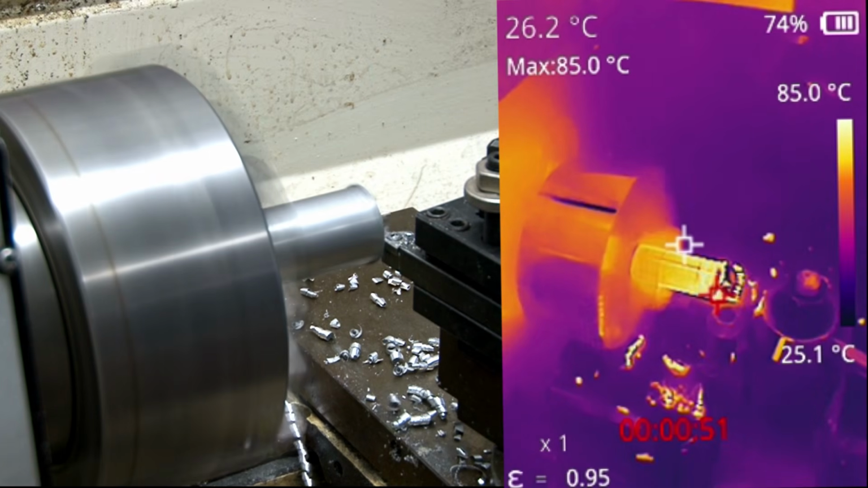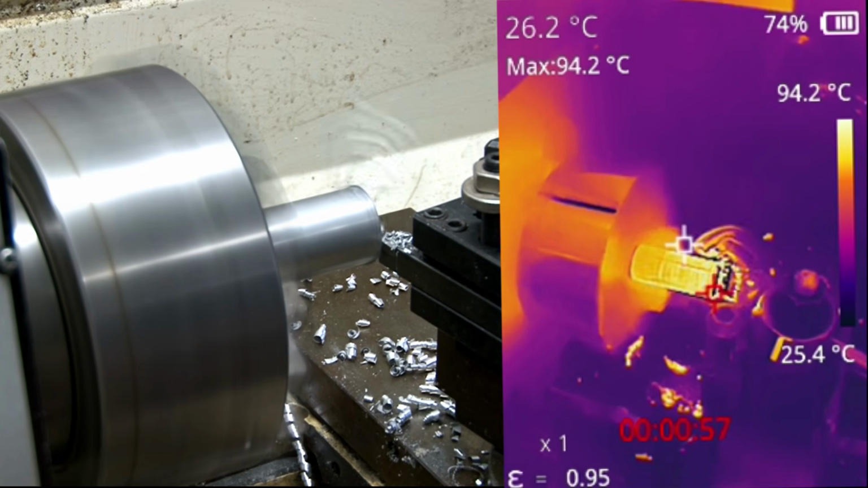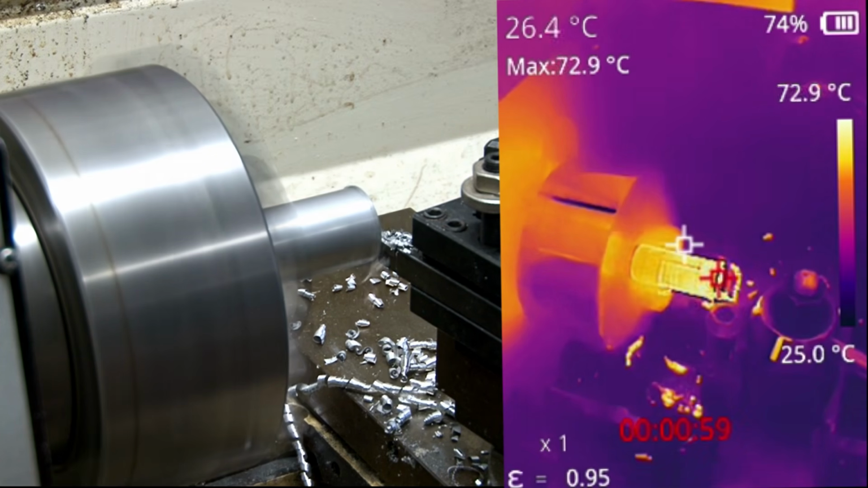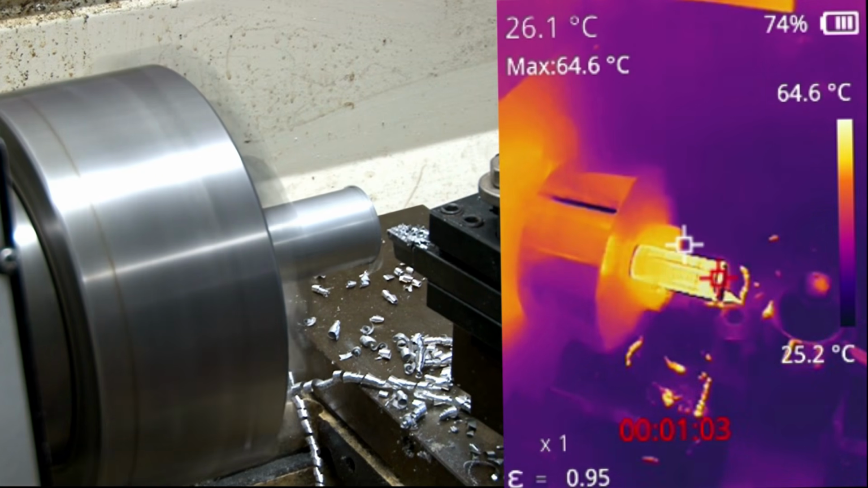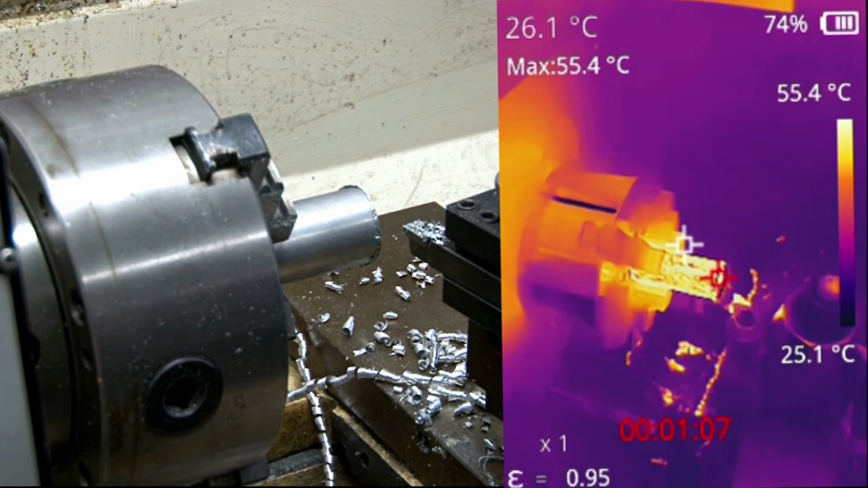Normally I'd use cutting oil, but I'd rather just go ahead and cut it dry just because I don't want oil slopped all over my cameras. Look at the cutting tip of the lathe. You can really see that's glowing. The other thing you can notice is the chuck. The jaws of the chuck have a gradient in there from where the part heated it up, and then you can see the heat spread through it.